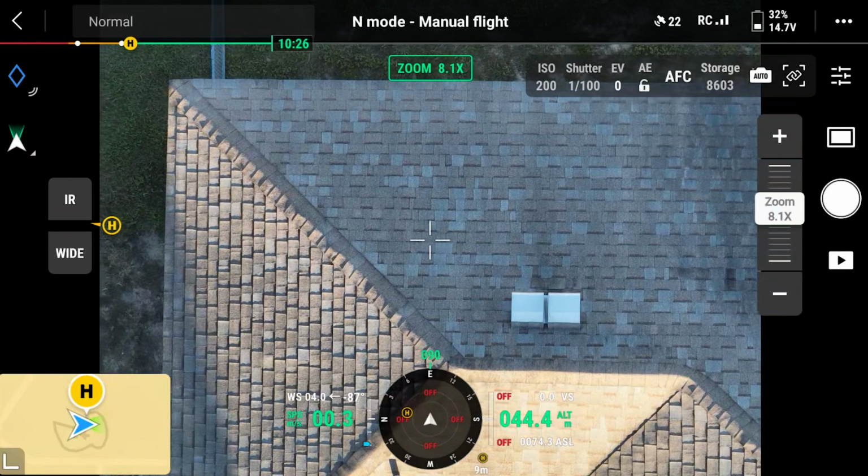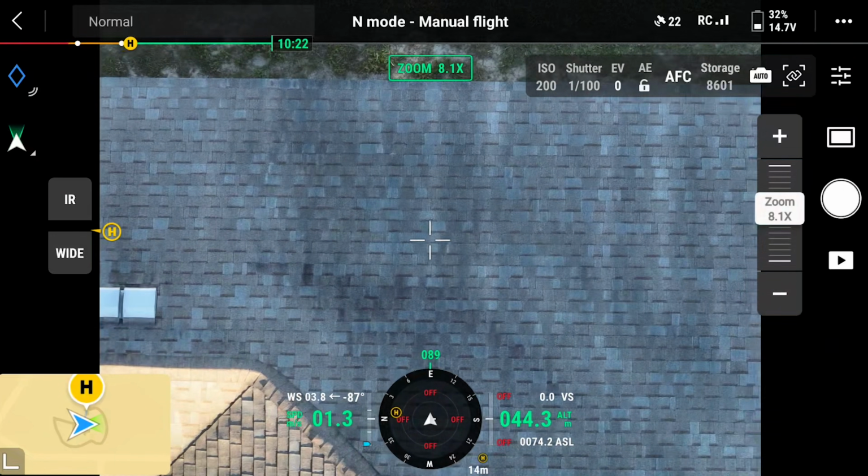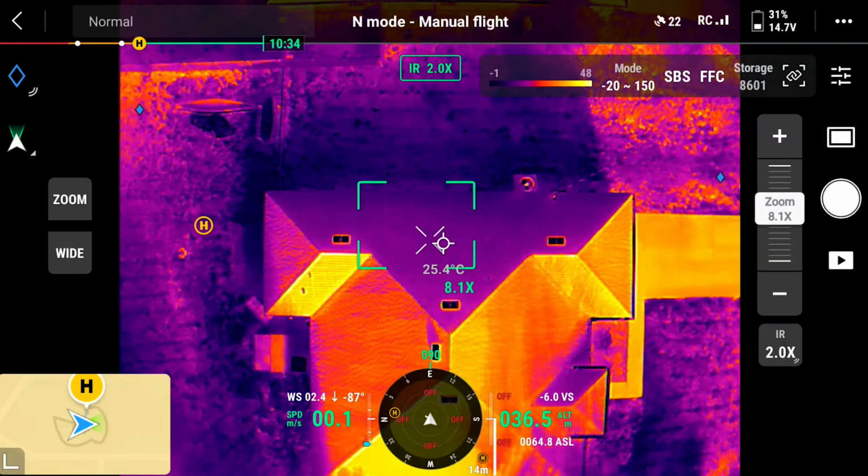The next thing I do is I go through and look at all the little soffits and all the little vent canisters on top of the roof, making sure there's no separation or anywhere where water can leak down inside of it. If I don't see anything there, I'll typically scan the perimeter of the roof, and oftentimes I will just take a glance at things with the thermal.